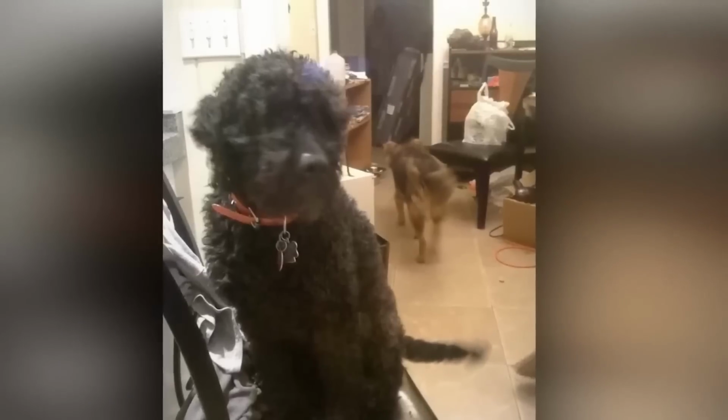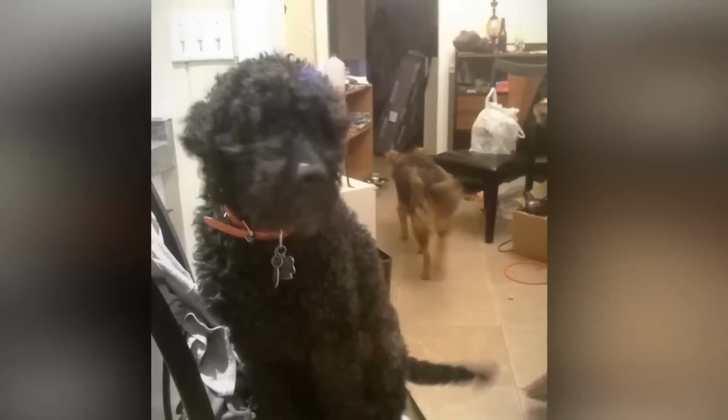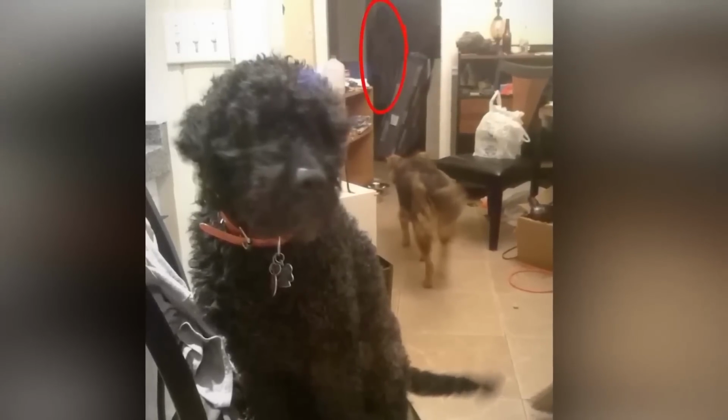What made the image even more disturbing was that the woman insisted she had been completely alone in her apartment at the time, but the mysterious figure in the photo, there was no logical explanation. Theories began circulating, with some speculating that the figure could be the ghost of someone who had died in the apartment complex.